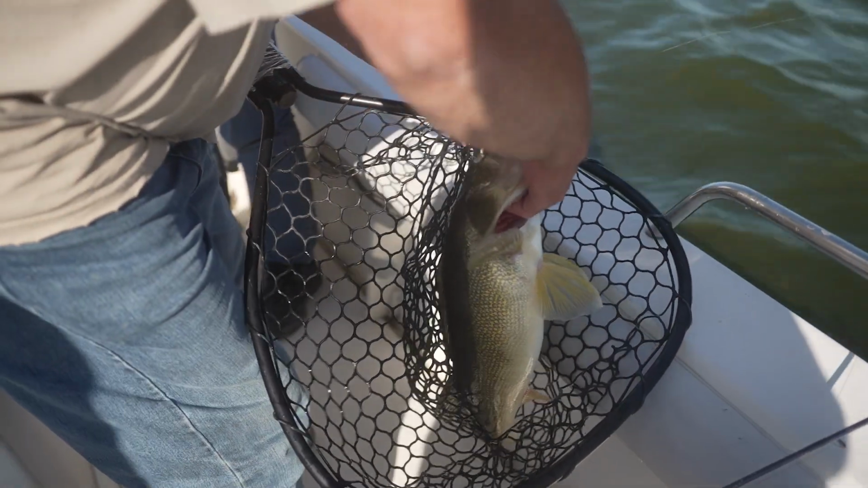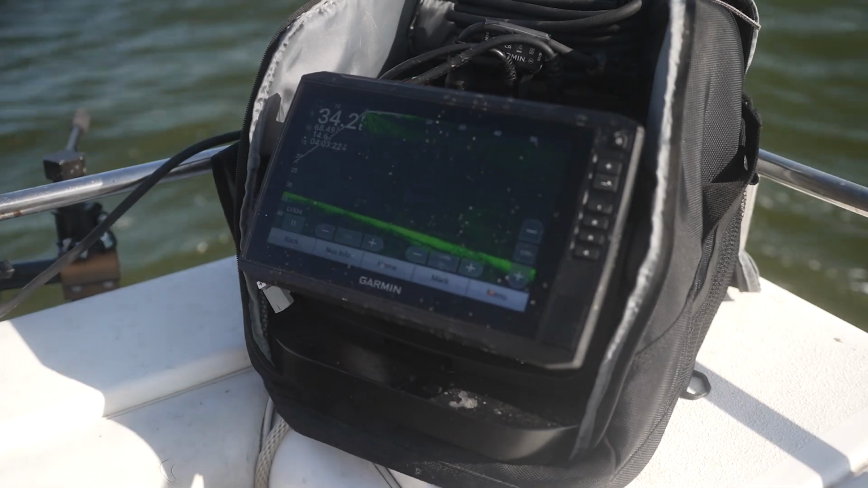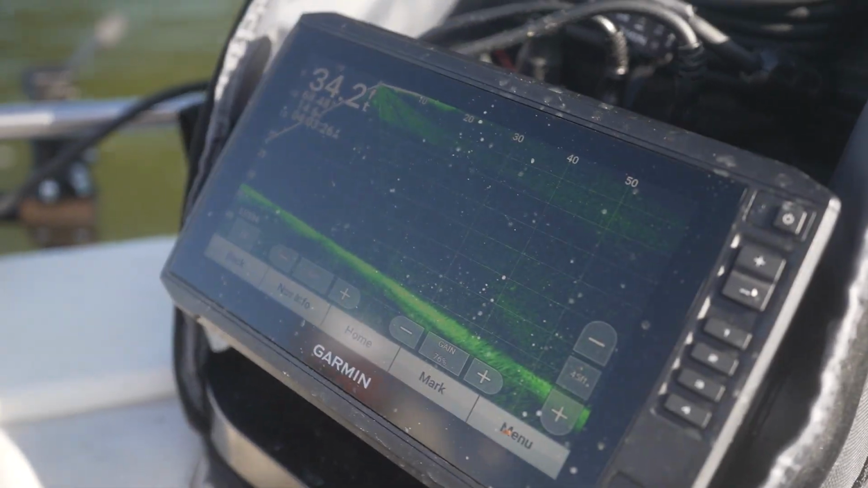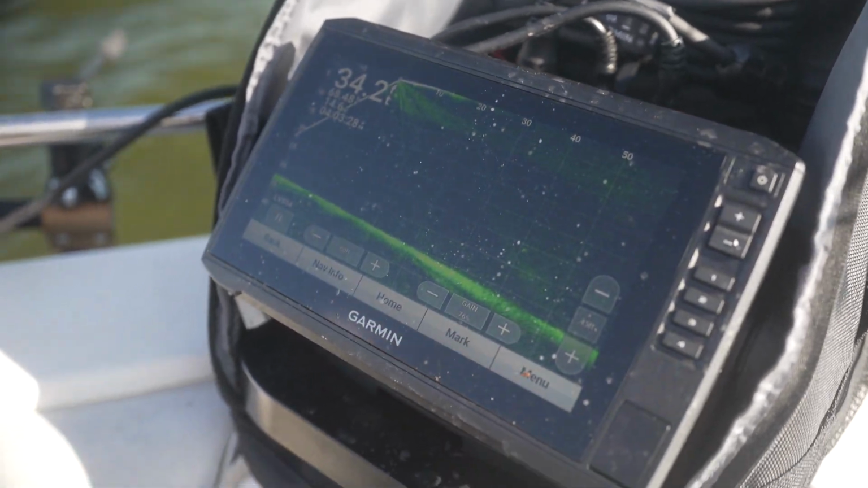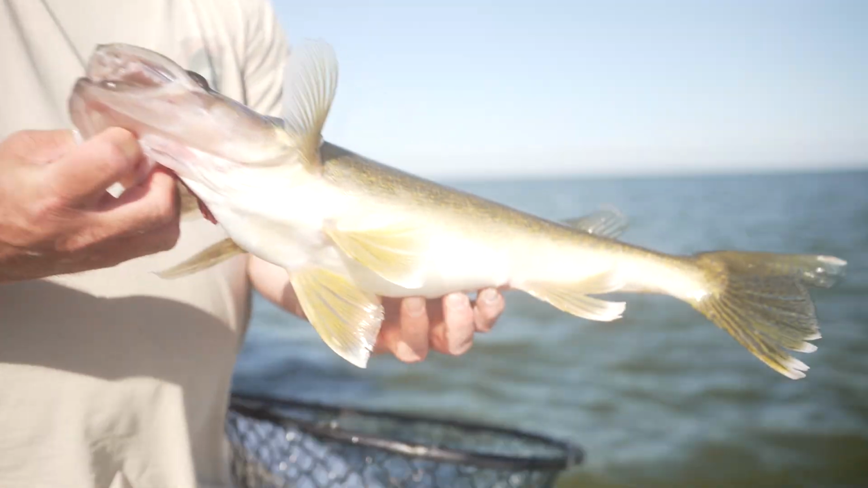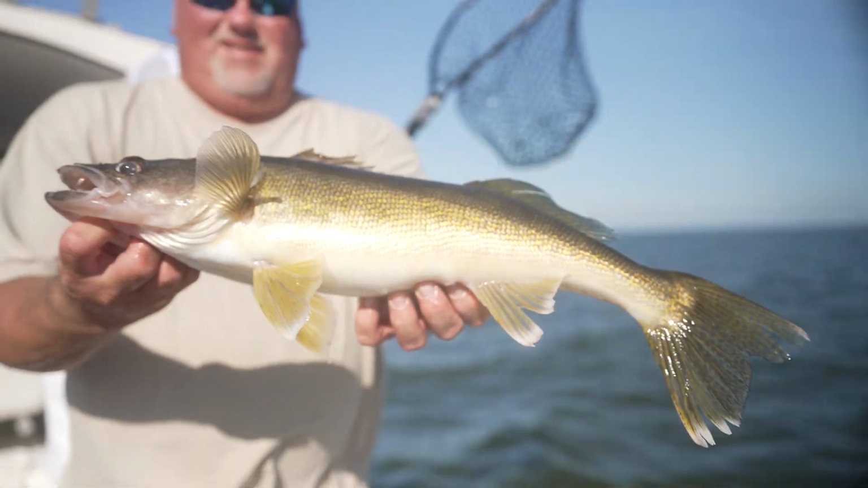So that was purely a LiveScope fish. Guys, we were seeing the fish on the LiveScope right there. Brett will show you. And Greg was literally telling us, oh, 5 foot up, 3 foot up, 2 foot up, jig it, jig it, jig it. Bam, he got hit. There's another one below there right now. It's crazy. Look at that.